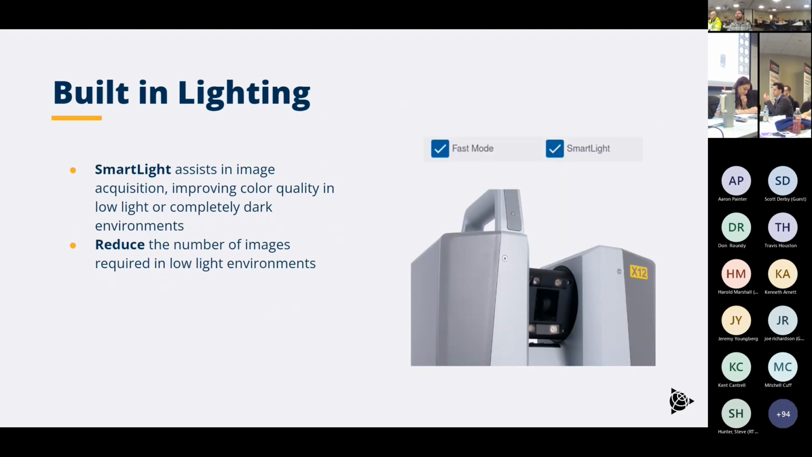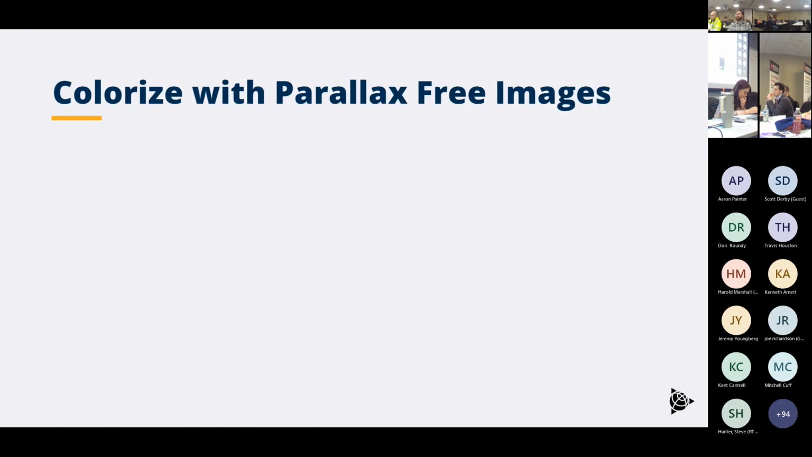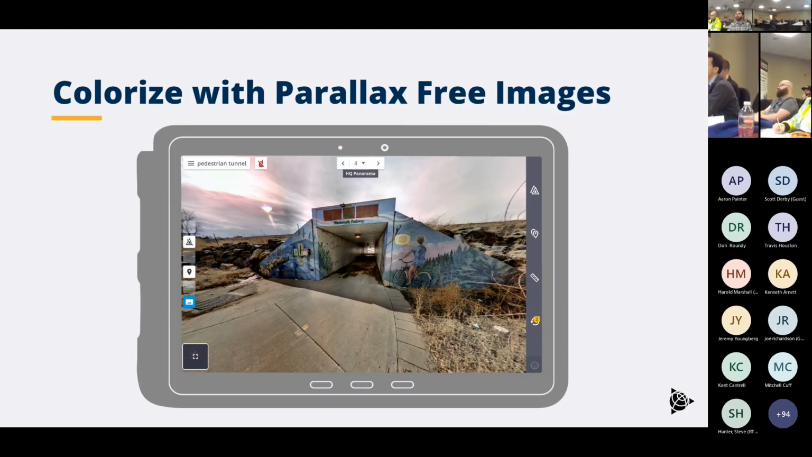So here's the built-in lighting. Again, we call it the smart light. And again, you can turn it on, you can turn it off depending on your lighting settings. What you can notice is that sometimes it will actually reduce the number of images that need to be taken. Okay, so here we're just going to look at a couple images, right? So this would be what we would see on Perspective on a tablet.